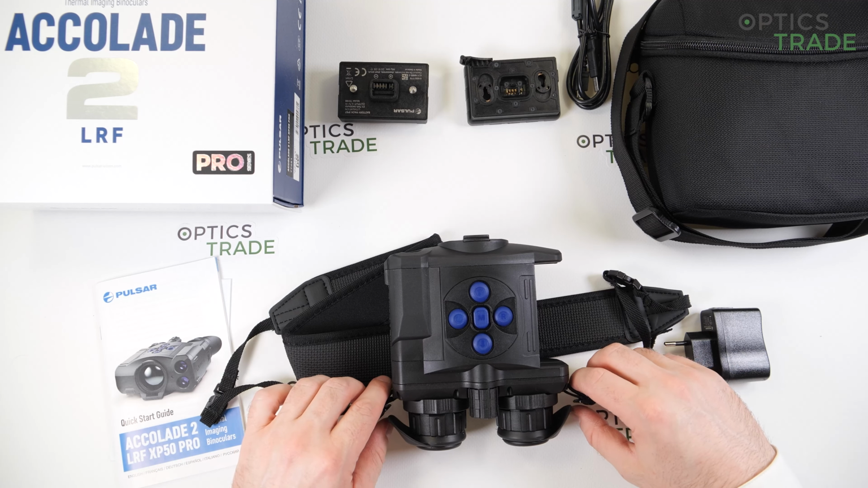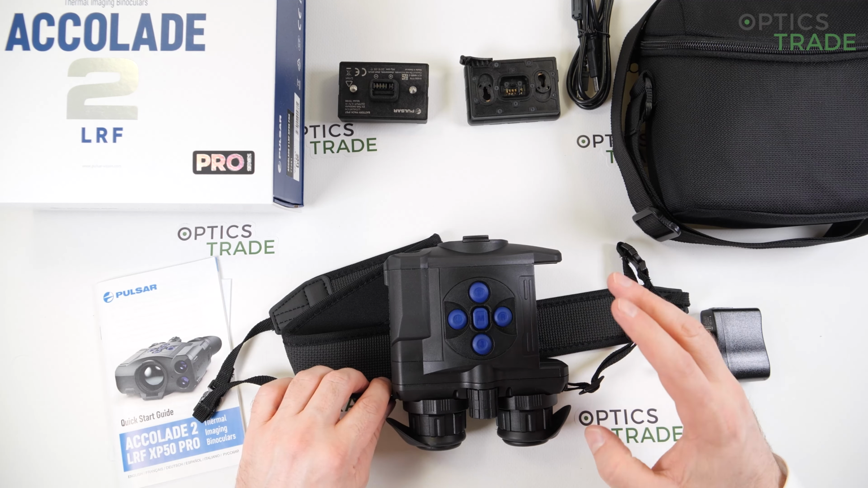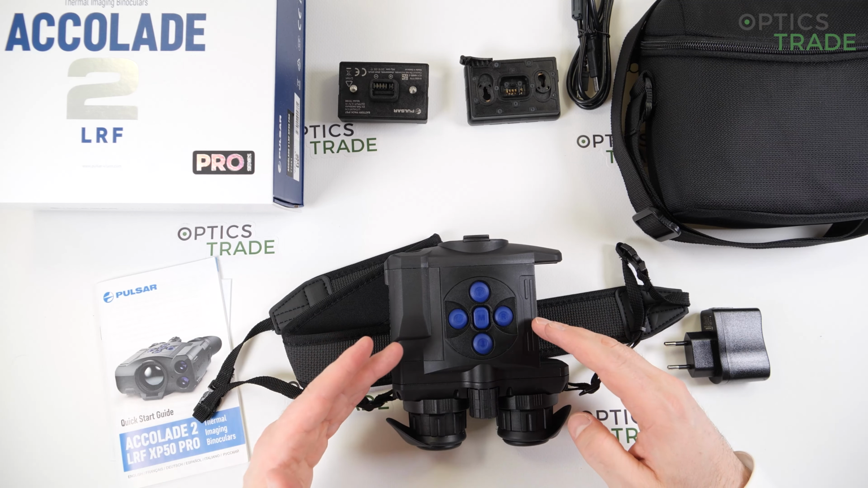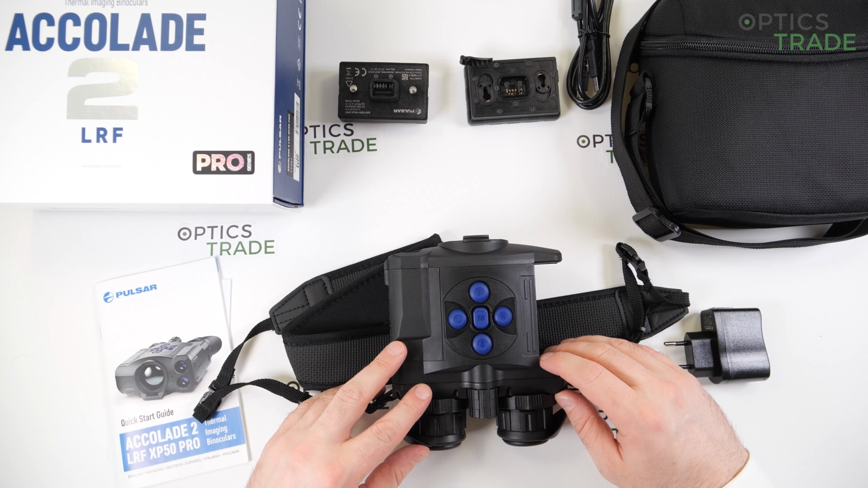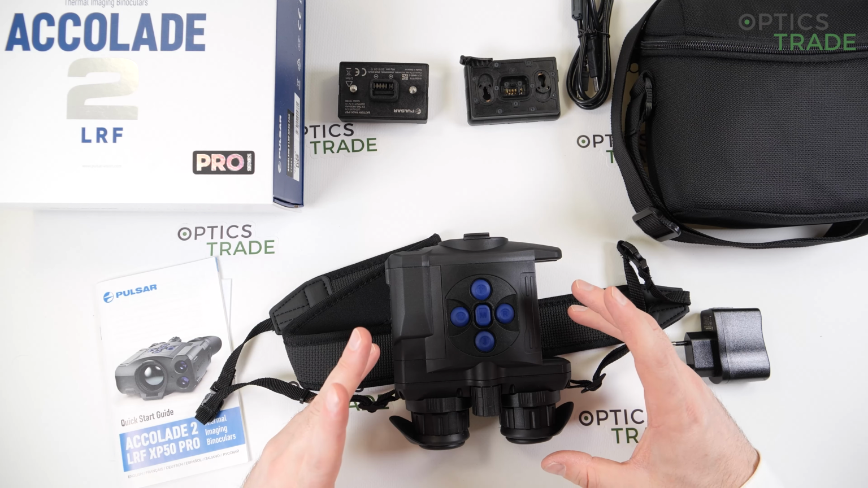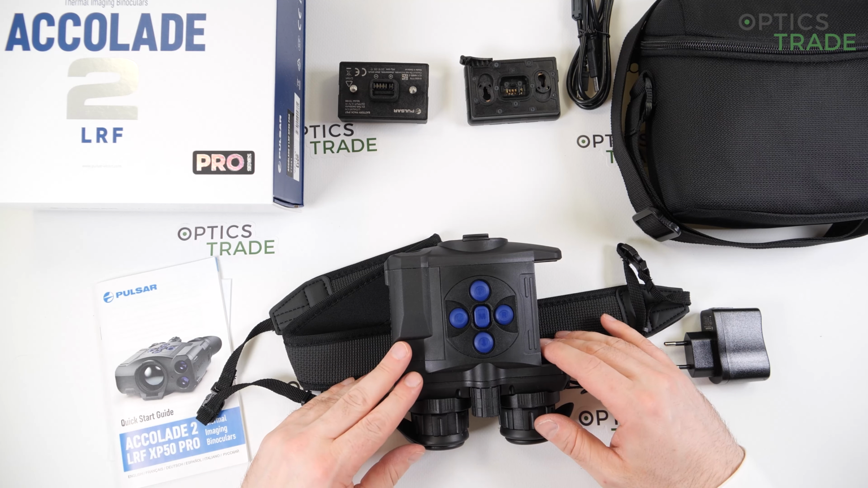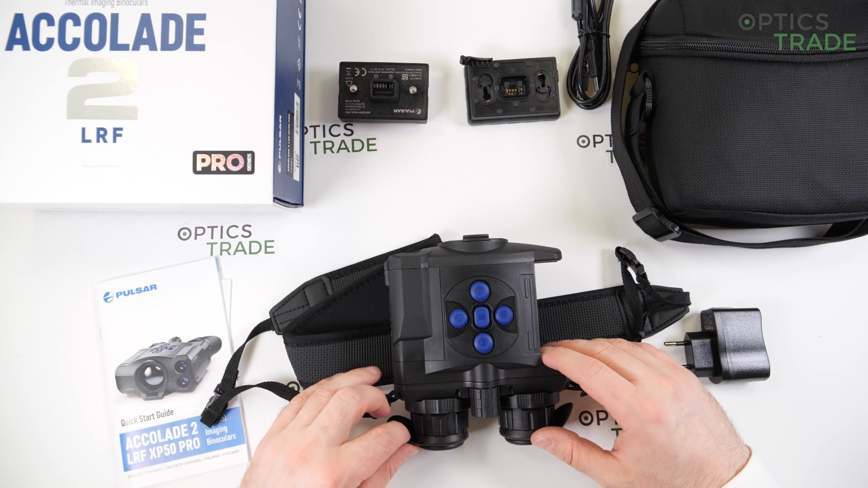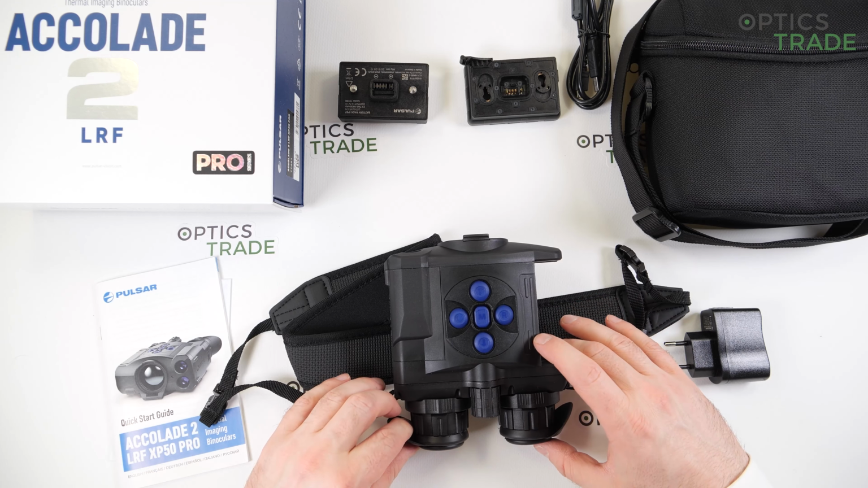And we're still waiting for others to catch up in this segment. The device also has 16 gigabytes of internal memory, so you're able to take photos and you're able to take videos. Since I already made a review about the Accolade 2 XP50 non-Pro version, for all other details, please go to that review.